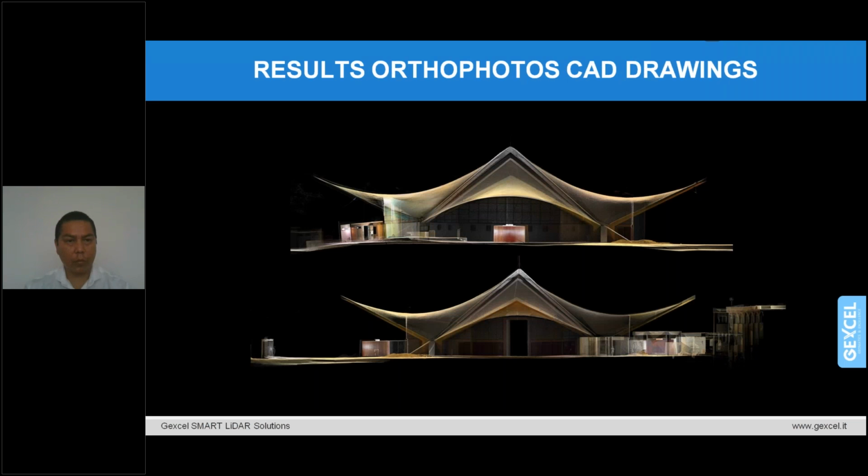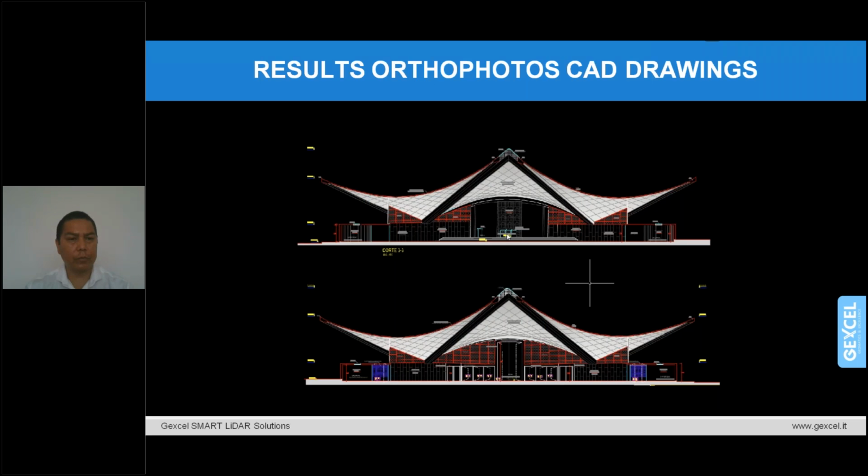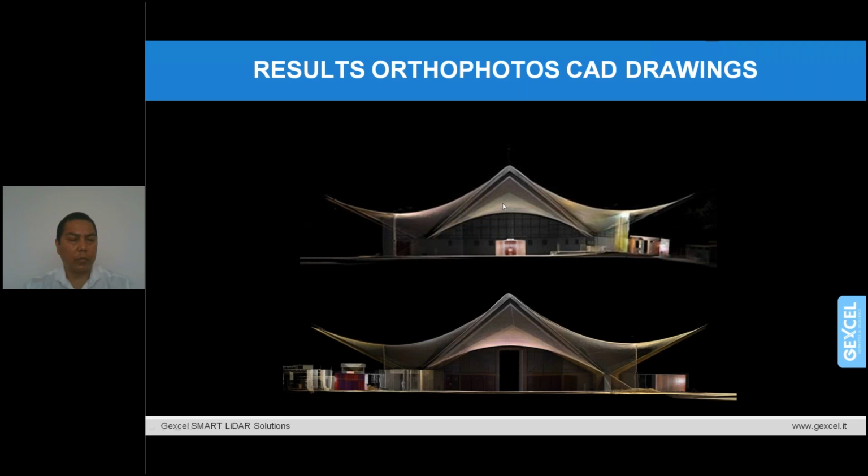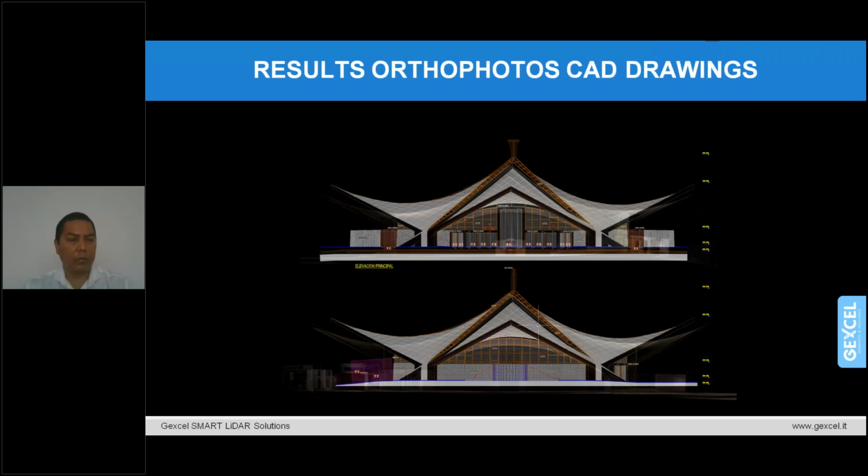This same workflow has been applied also to extract the facade. So from the orthographic view extracted from Reconstructor, all the redrawing has been extracted, and then this is one of the facades that has been redrawn by Willy's team. All the facades have been extracted in this way, so we can see also other parts of the